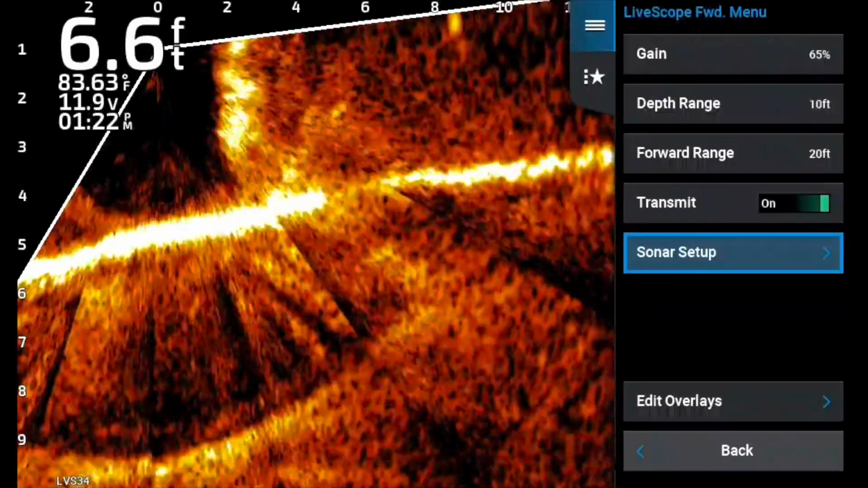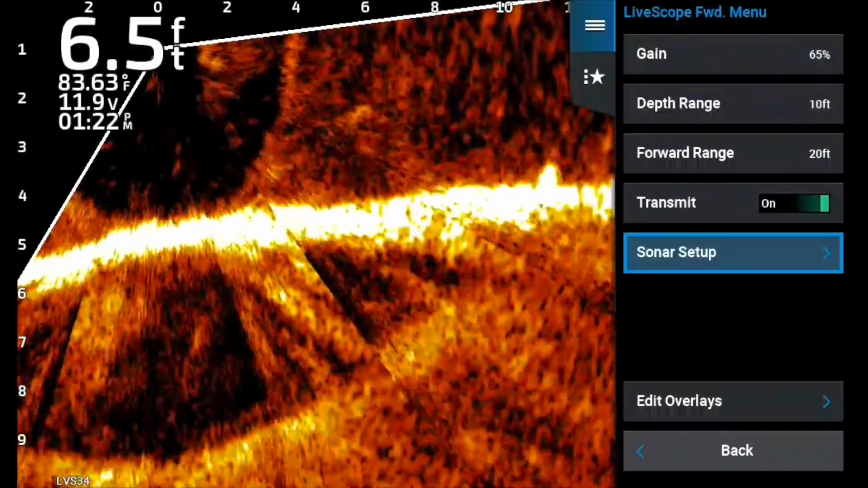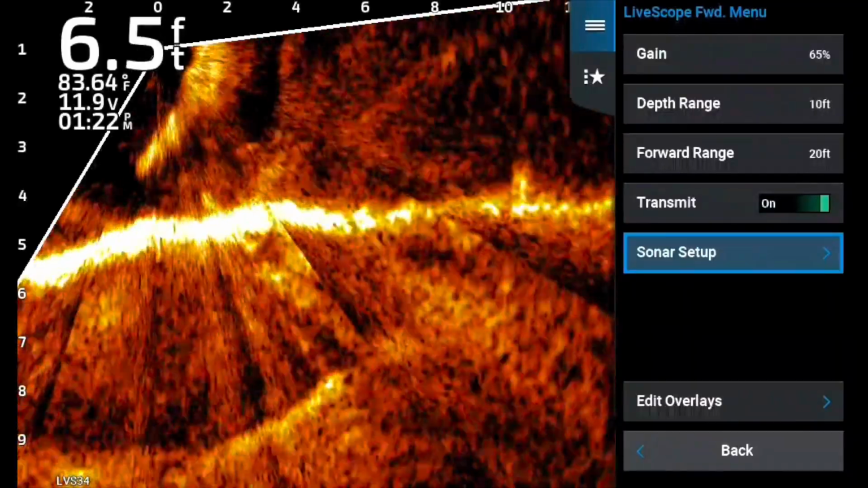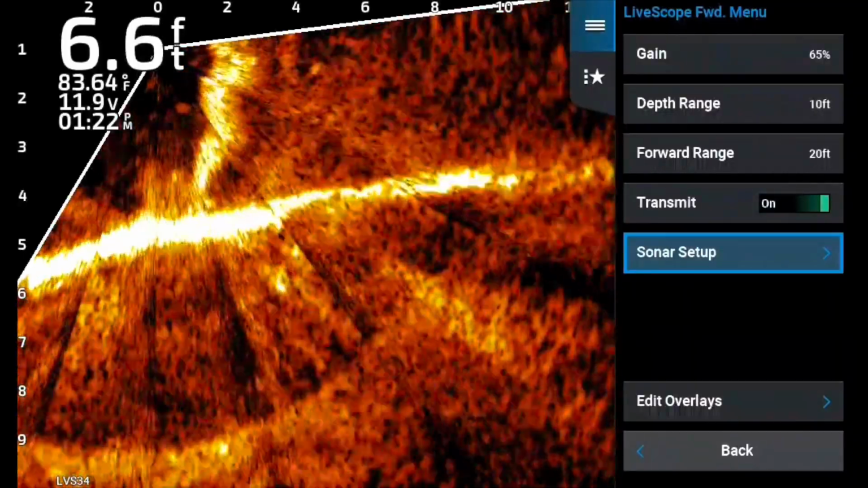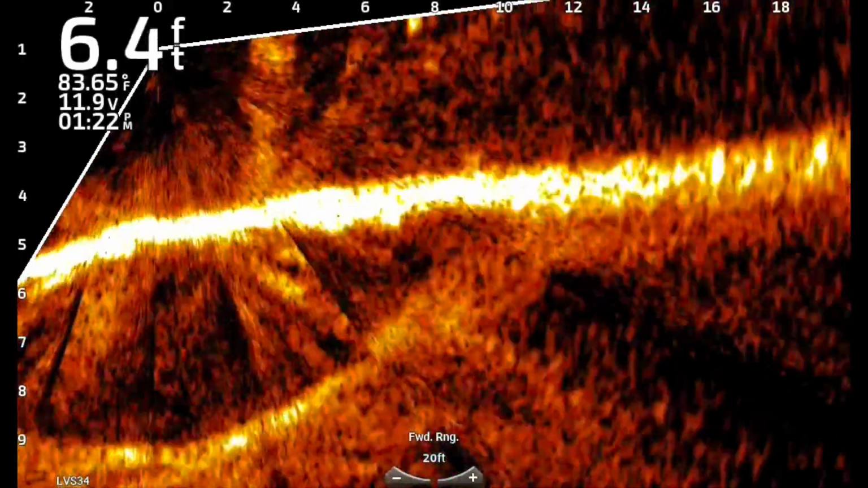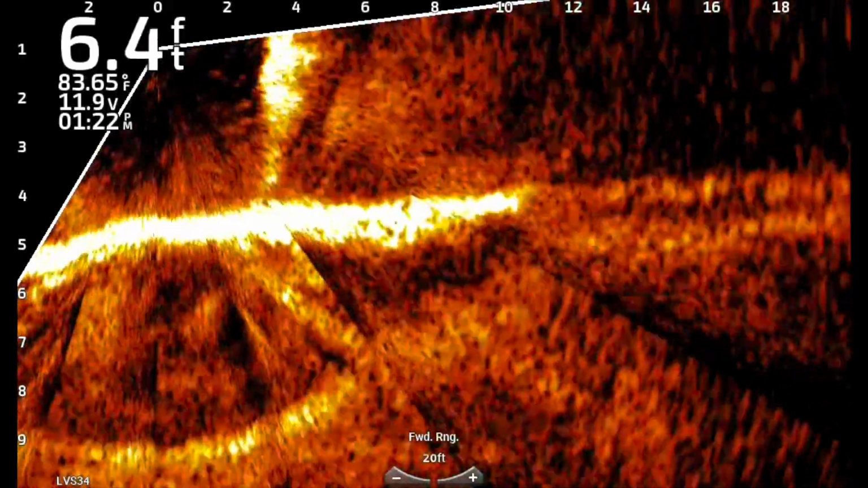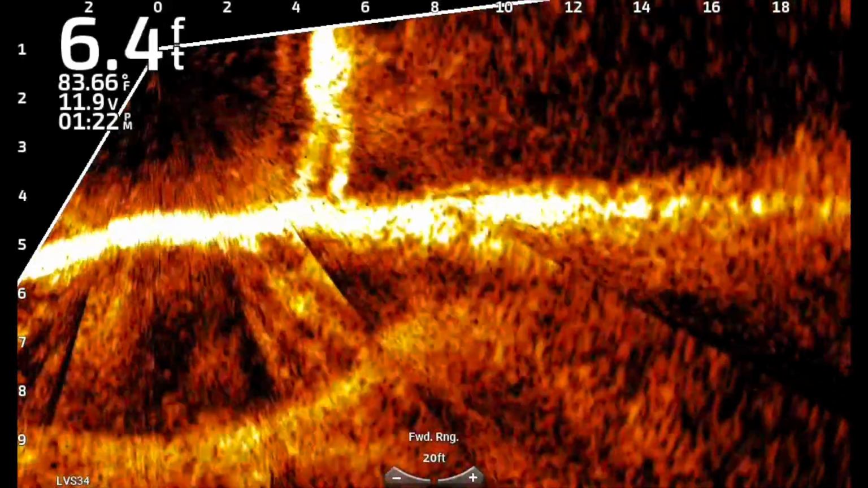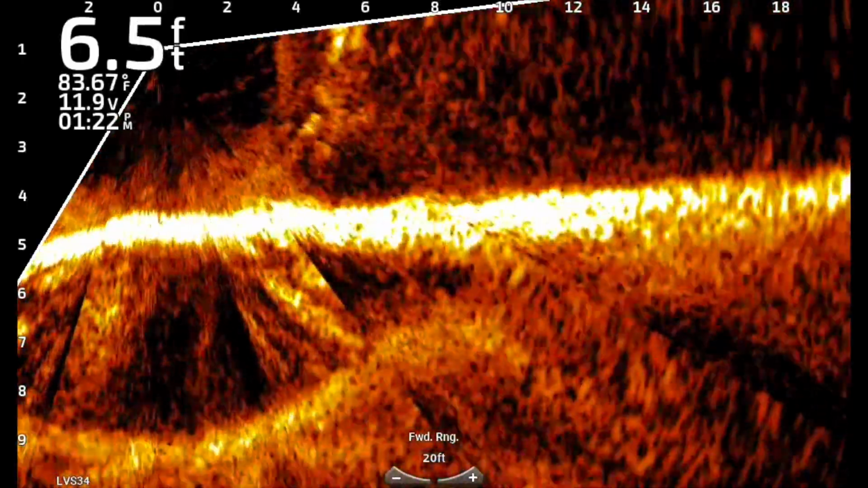If you look right here, you can see him very clearly, and he gets up close, gets back far, does a lot of different stuff. He's dancing and swimming, but you can see real good clarity. And even though there's a lot of mud in the water, you can still see some fish swim up behind him, a little bitty brim and stuff like that.